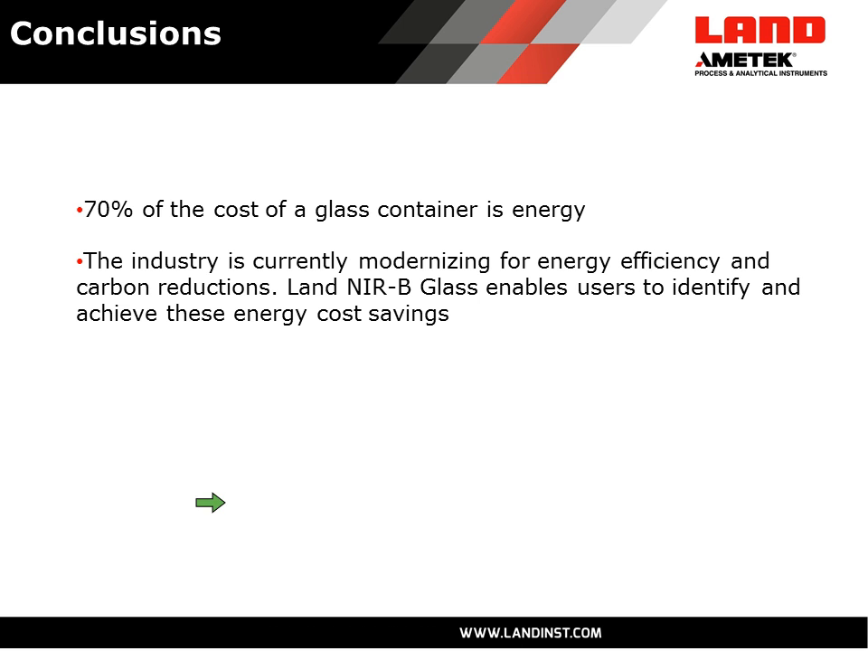If you're in the glass container industry, you may be aware that within the glass container industry, 70% of the cost of the container is the energy used to produce that container. Okay, so that's a very important thing. If you can reduce the cost of energy being used in your process, you improve the profit on every container you produce.